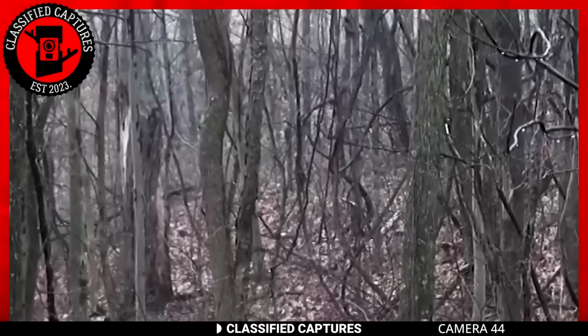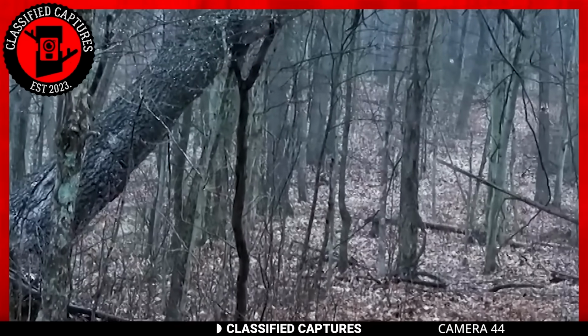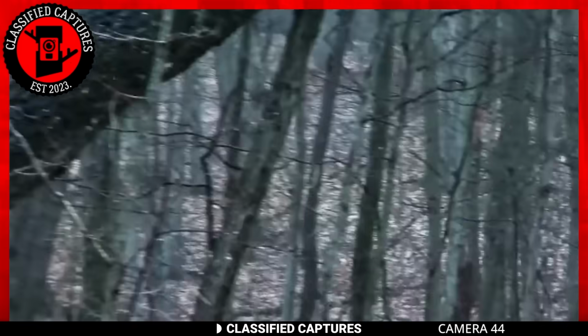You see it, don't you? It initially looked like you were seeing a middle-aged man, only for it to turn out to be a creature that's at least 7 feet tall. Is that really Bigfoot, or are we dealing with a man in a costume? Tell us what you think in the comments section.